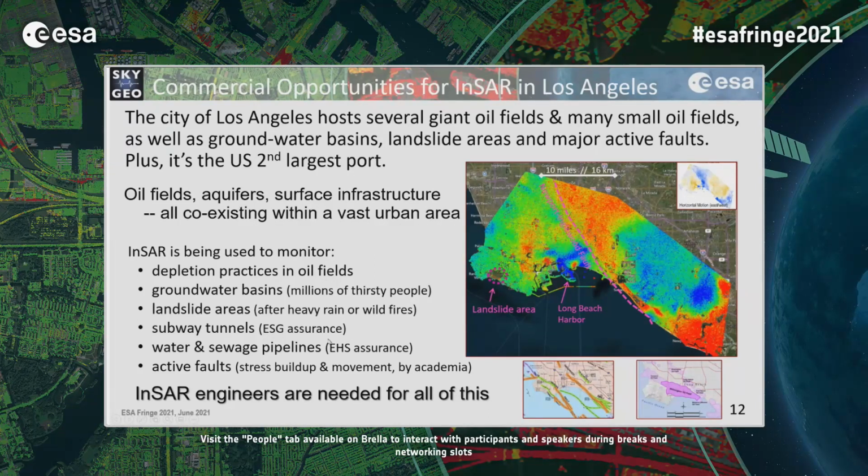So you have landslides here, for example, especially after the heavy rains, which it doesn't rain much, but after wildfires, the ground gets easily washed away with rains and a lot of landslides. There's also subway tunnels being put in, and that's a case of ESG assurance for the local inhabitants.